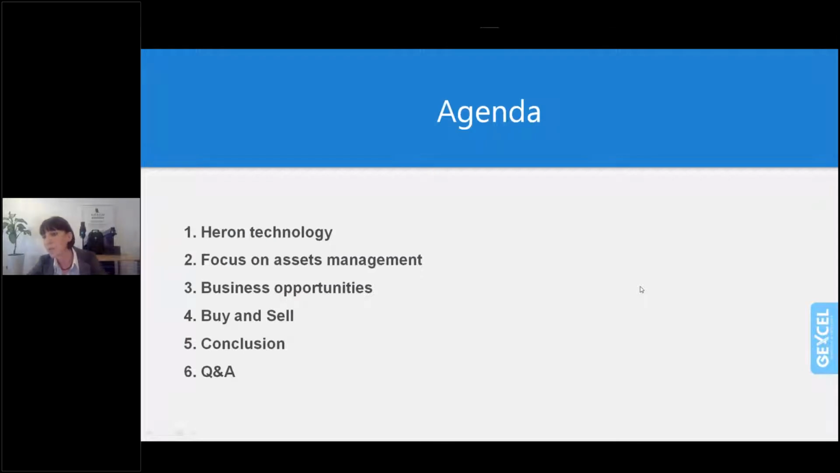So let me quickly go through today's agenda. We will have an overview about HERON technology, moving then to the assets management and business opportunities. Of course, we won't lose the chance to tell you how to buy and resell HERON, and I know that this is really the most interesting topic of today.